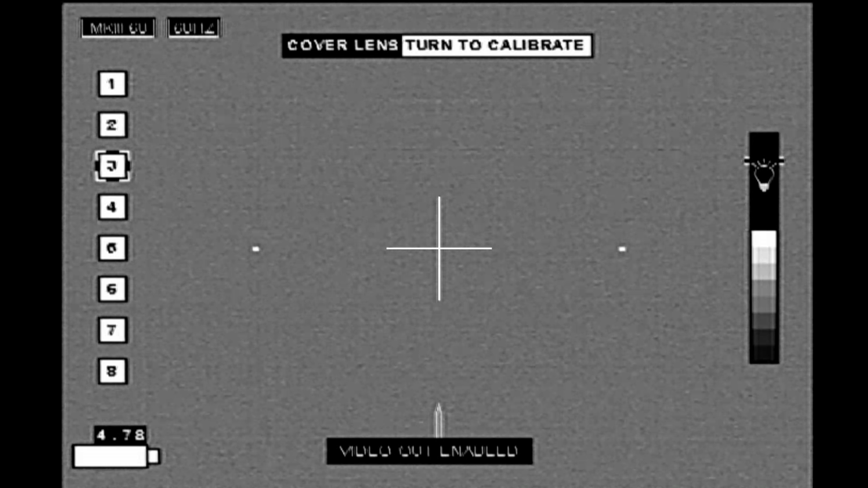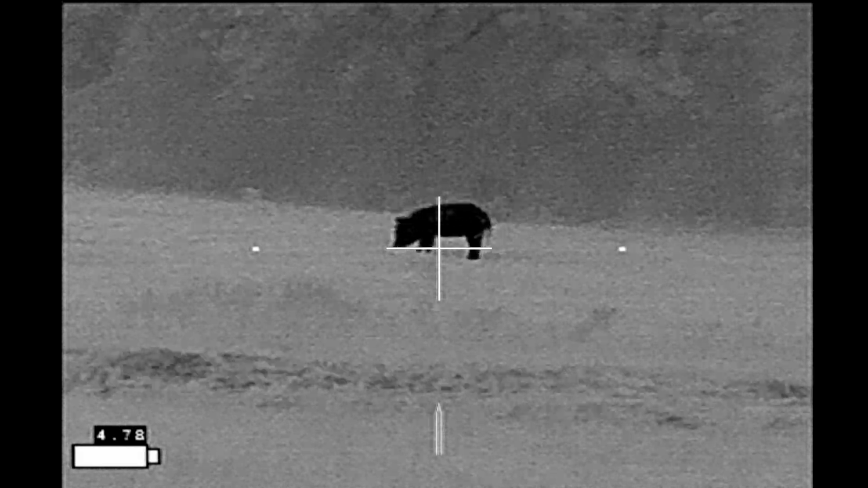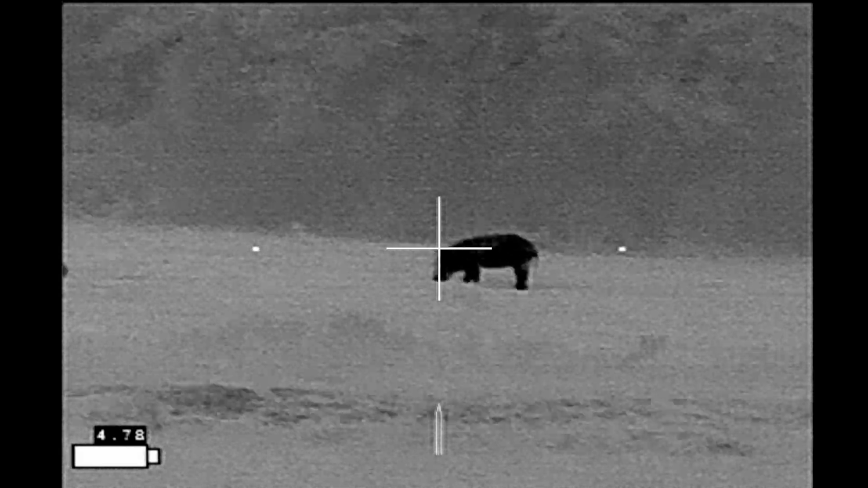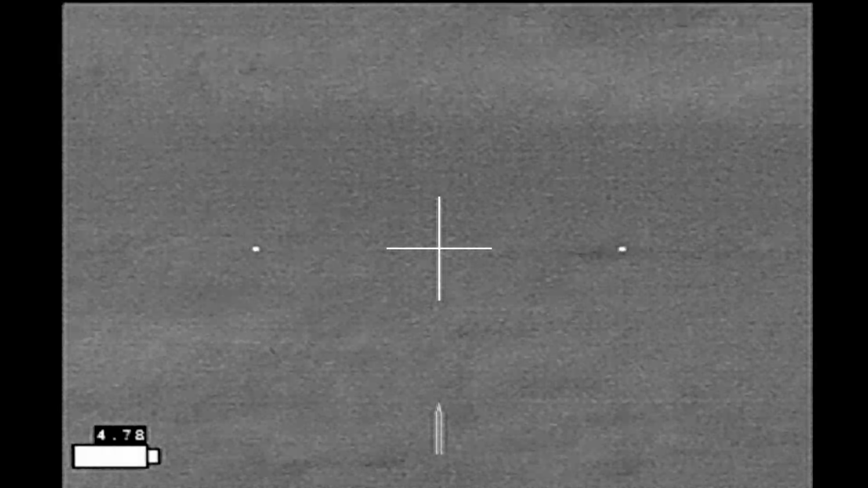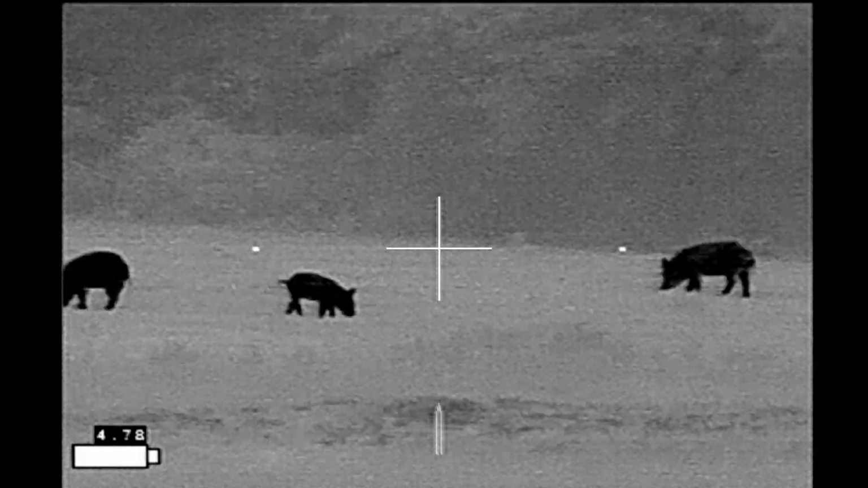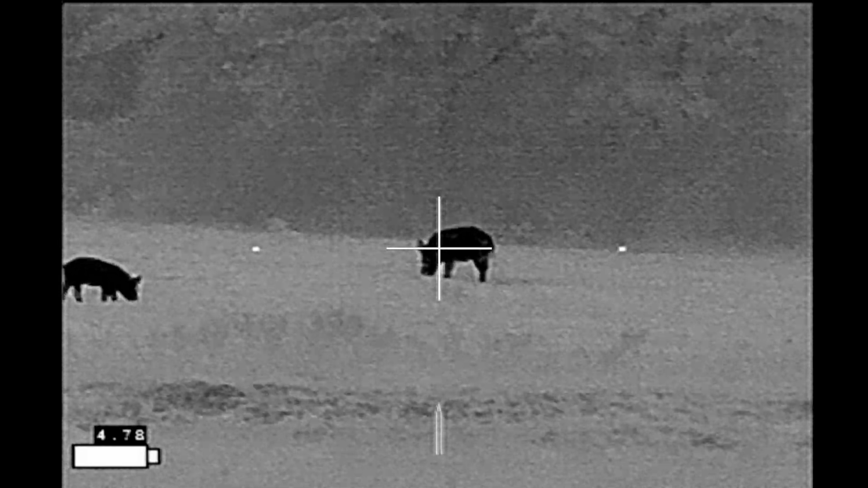Now the hogs had come out from the right hand side. I'm expecting them to run back to the right after I start shooting, so I'm going to end up starting with a hog on the right hand side and hoping the hogs cross back into my line of fire. That's going to be a sow.